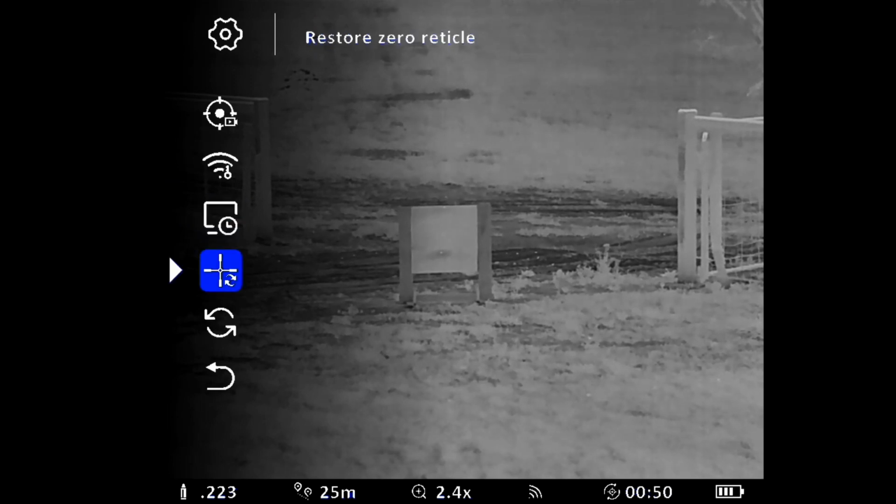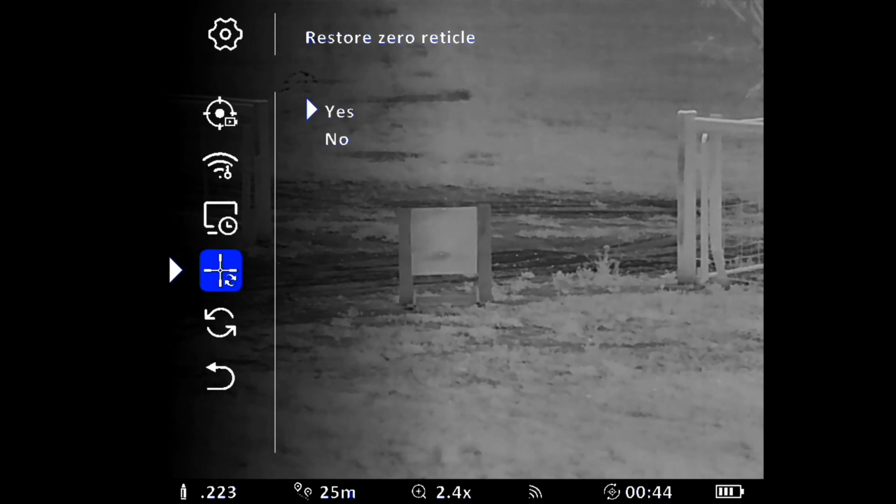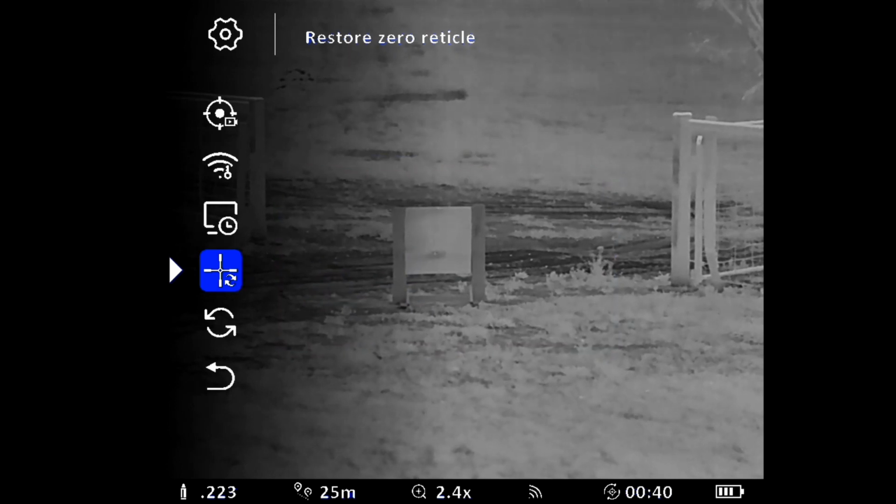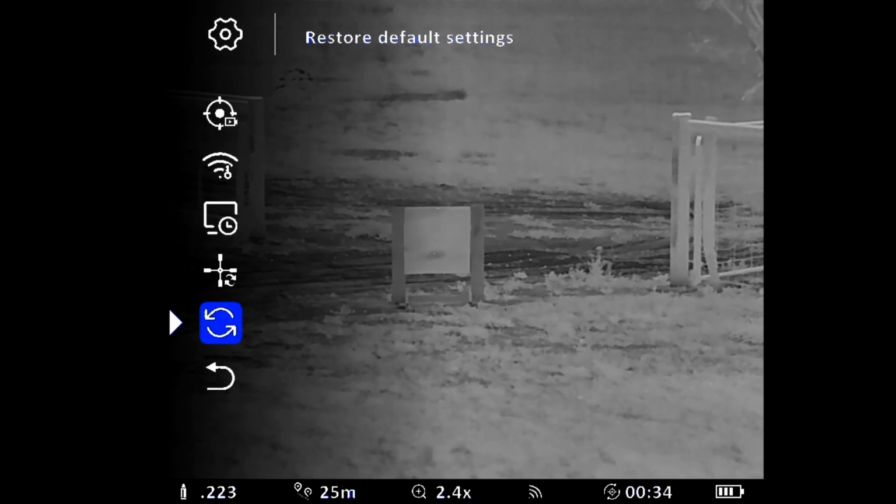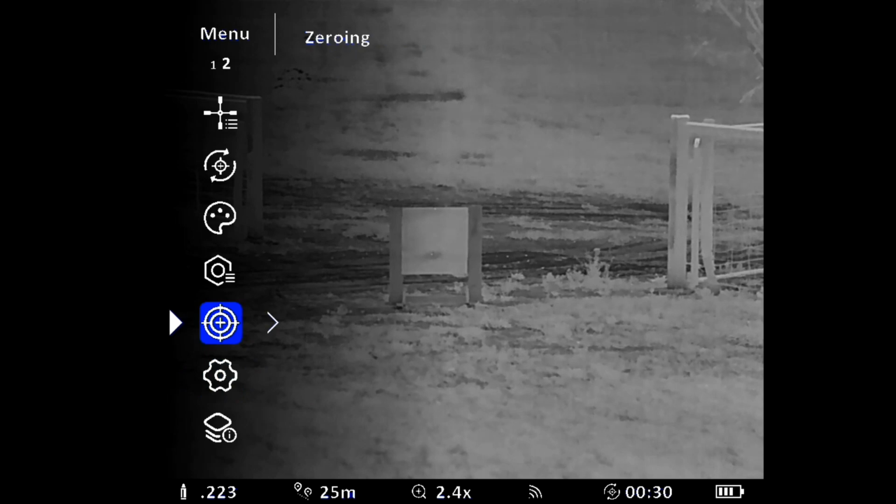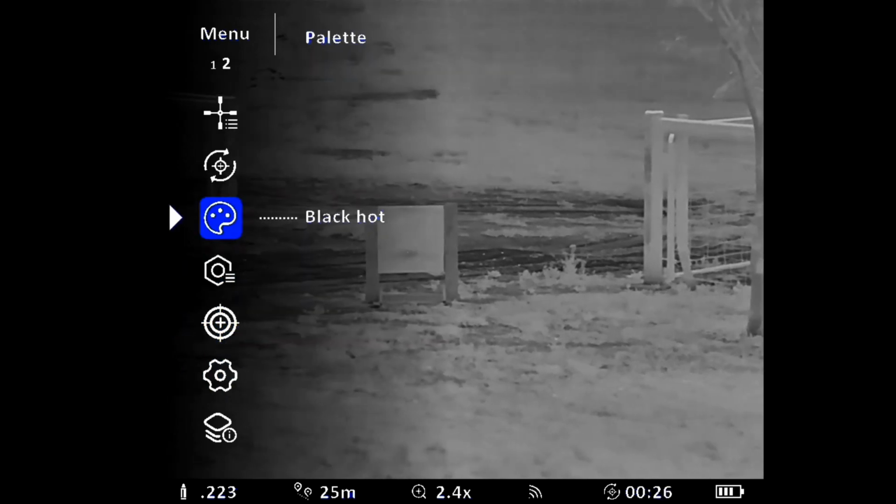You get your Wi-Fi password is the next one down. You set your date and time, or restore the 0 reticle. I might do that just for the sake of this review. I might go yes. And that's the restore to default setting. No, I don't want to do that. So now currently my 0 should be not right on the rifle.